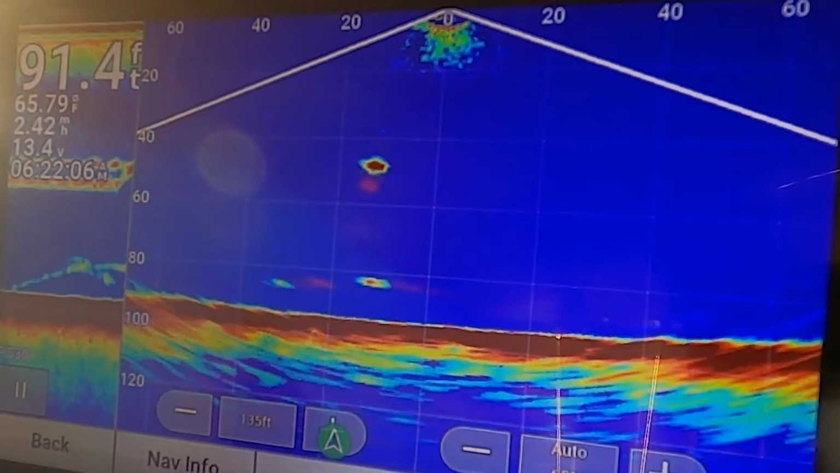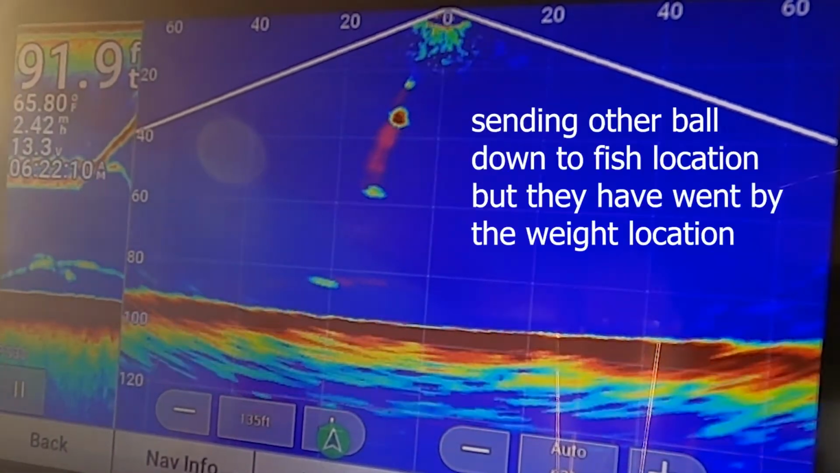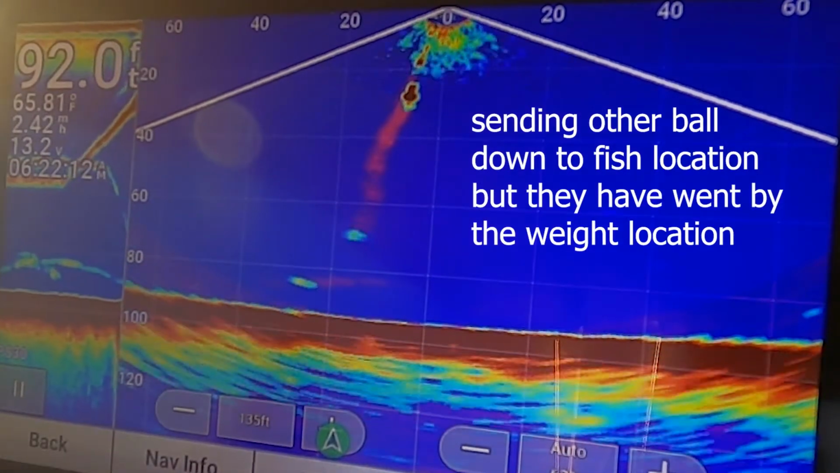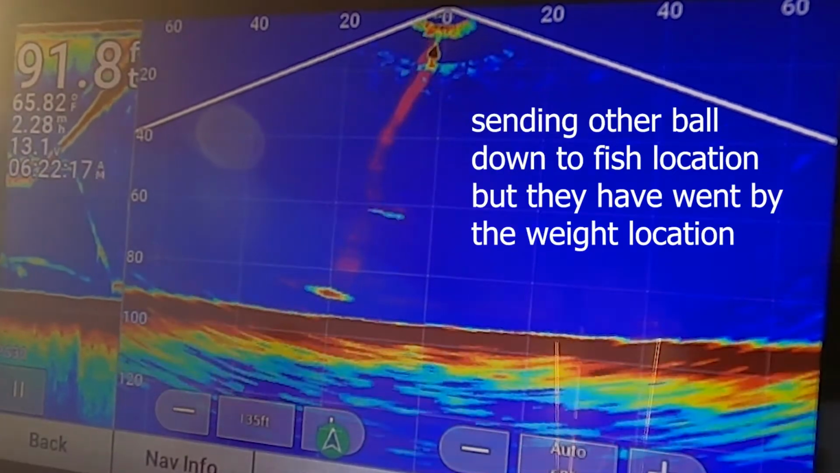You can see we're bringing one ball up, and then we're going to send the other one down to where those marks were. But with the Panoptix, you can see the fish have already went by where the ball went down to.